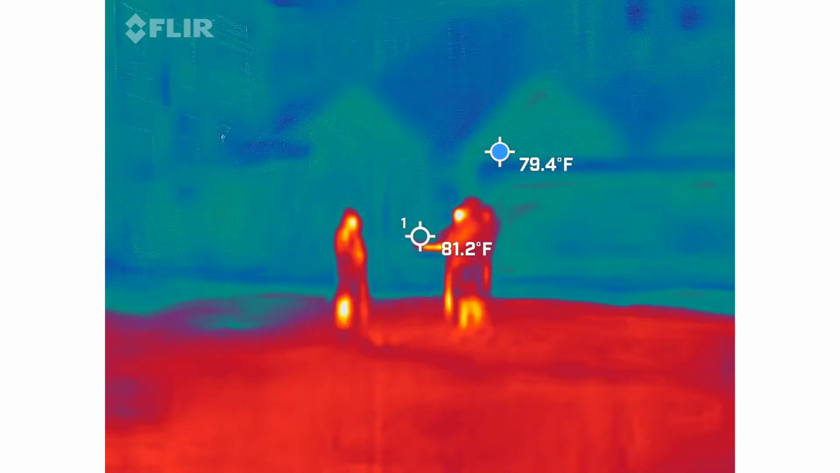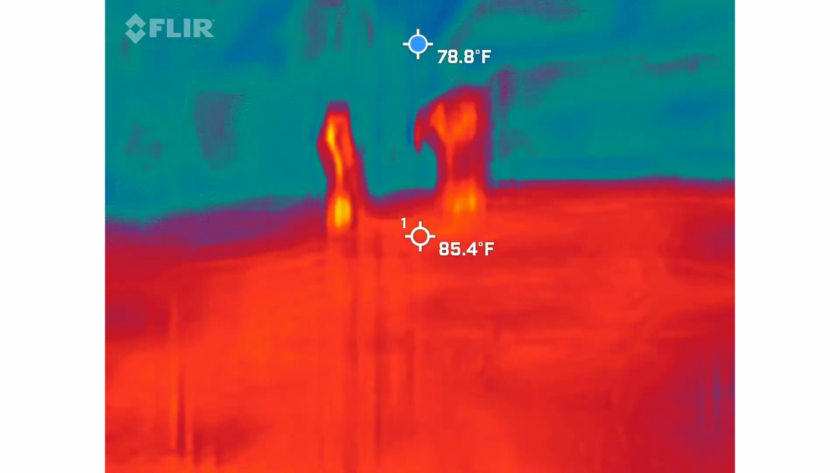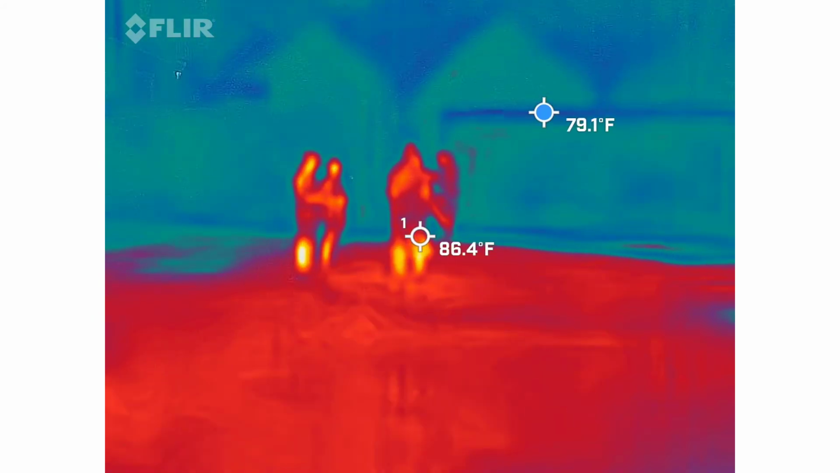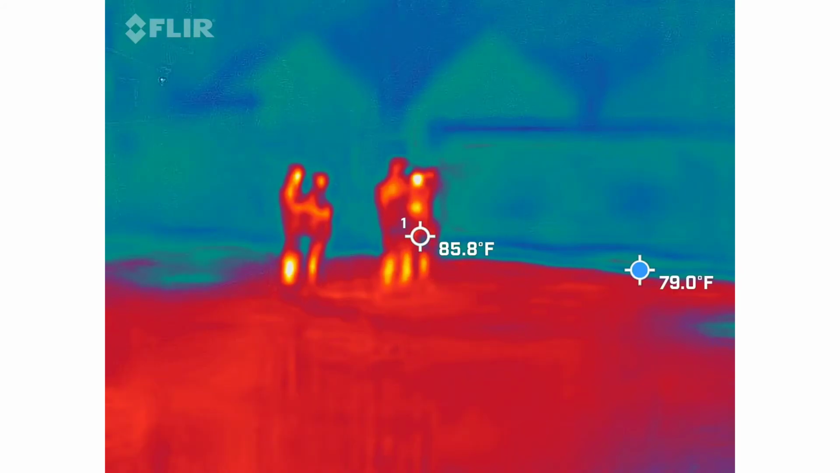Oh, good, they left. They left. Go left. Let's go. Good Lord, you can't hear. Come right out here with me.